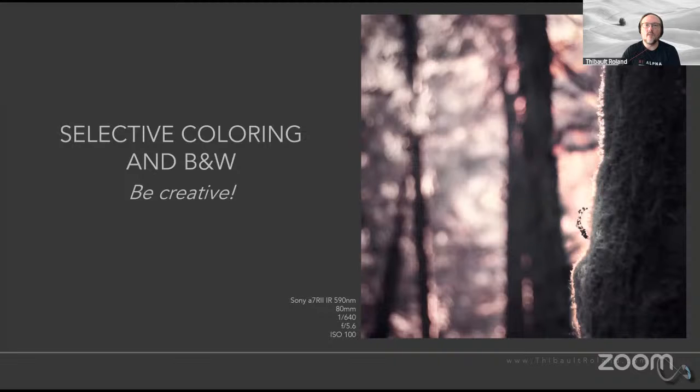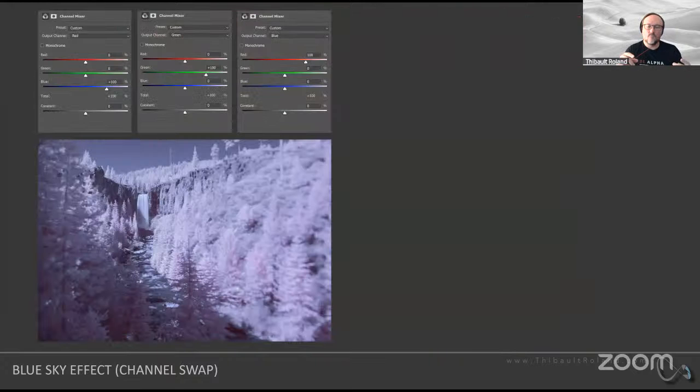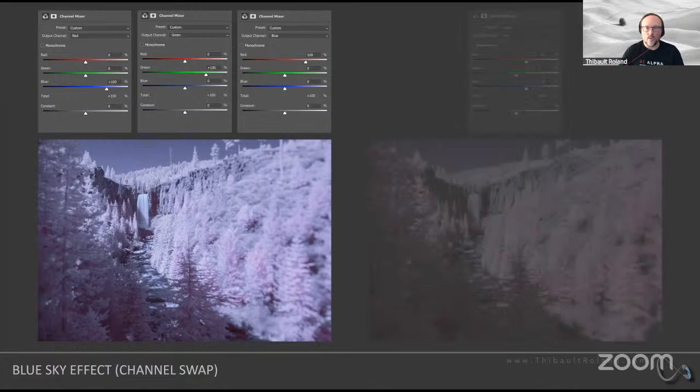And what do I mean by isolate the subjects better? Well, what I mean by that is that if I look at my raw pictures, what I can do is basically massage them in a way that's called channel swapping, where I would be changing all the reds into blues, all the blues into reds, or I might do something a little bit in between.